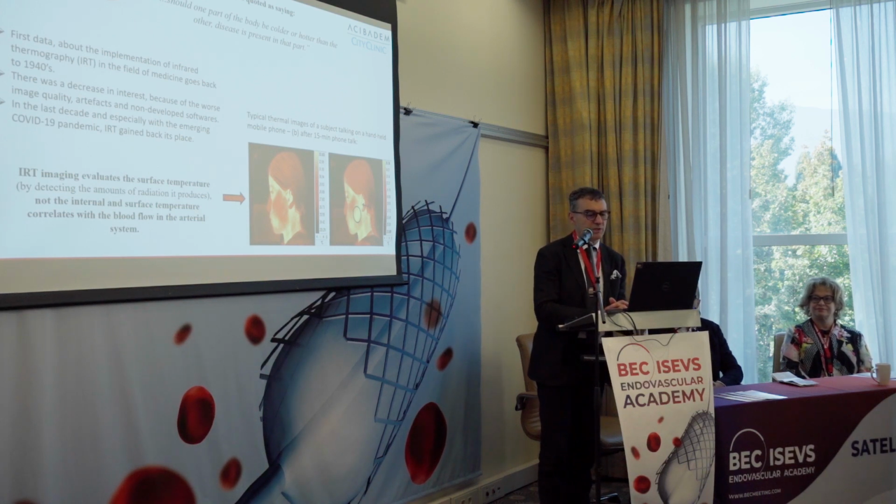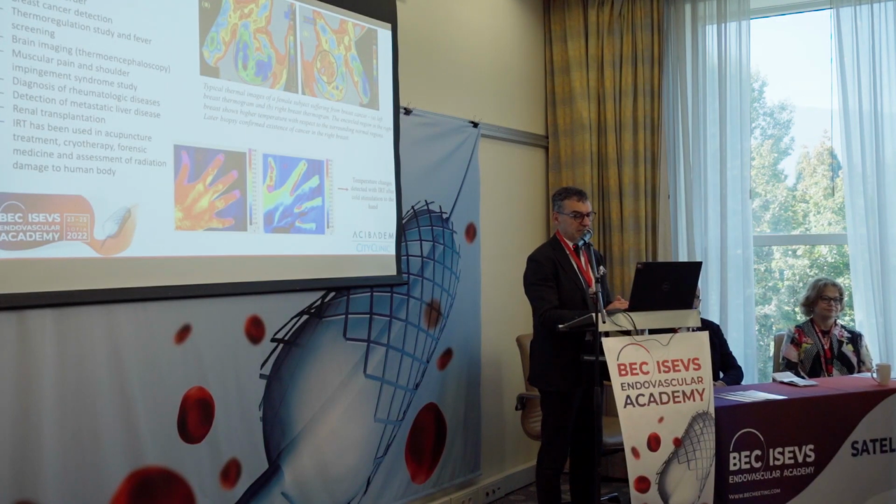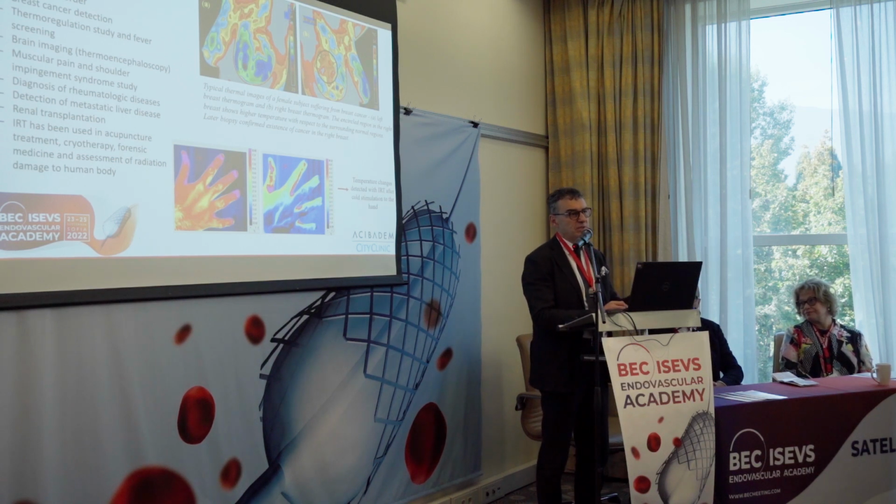This initial idea, to use thermography as one of the signs of a disease, was to be applied in daily practice. Regarding breast cancer, in fact, this is the first territory from a historical point of view.